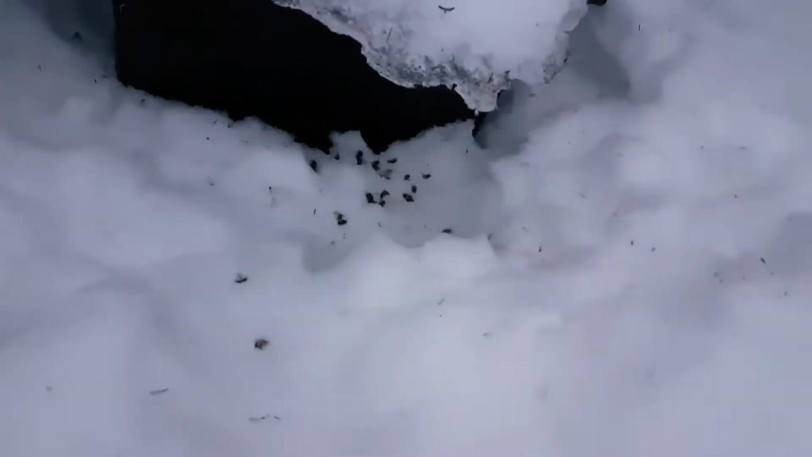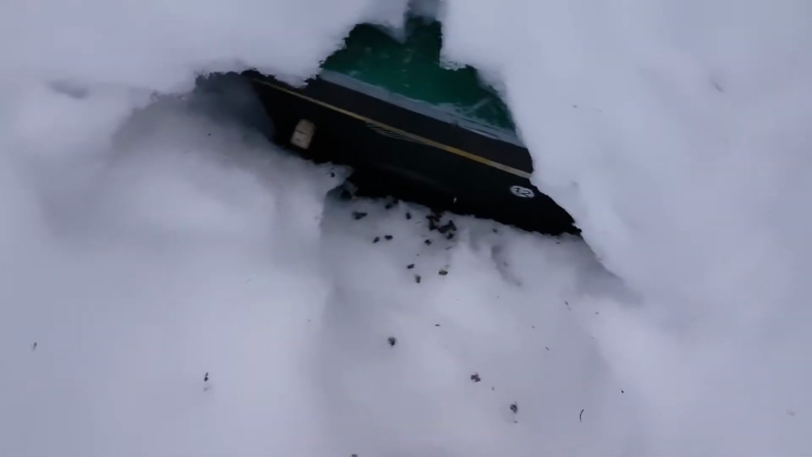Again, I got a few dead bees, but I don't think it's a problem. I think it's normal. But I'm going to turn on my low-res infrared FLIR One for Android camera and see if I can get a heat signature out of these hives, just to see if there's anything really bad happening. I usually have a hard time getting any kind of reading off of these hives.